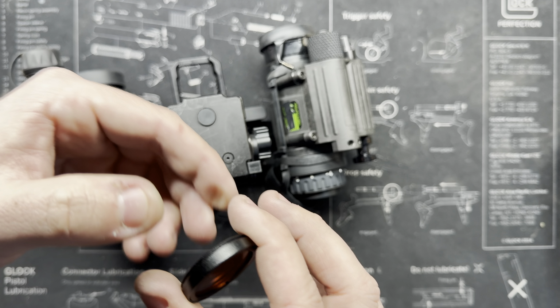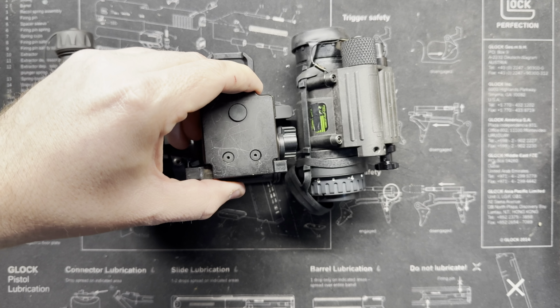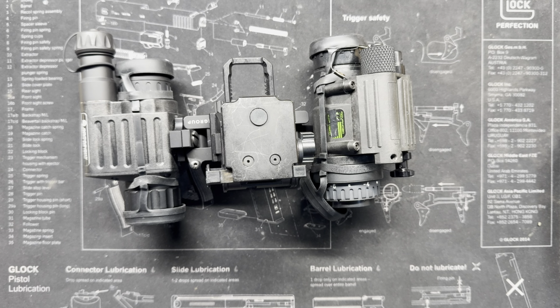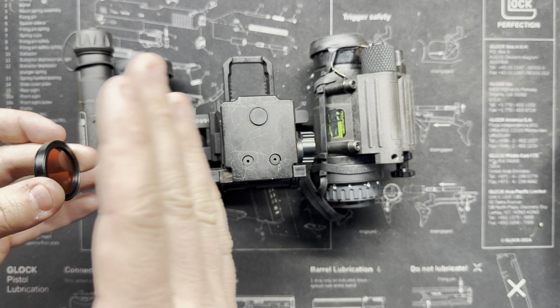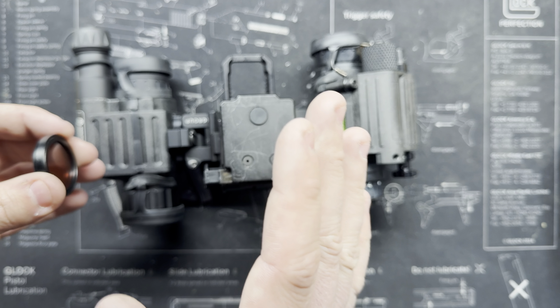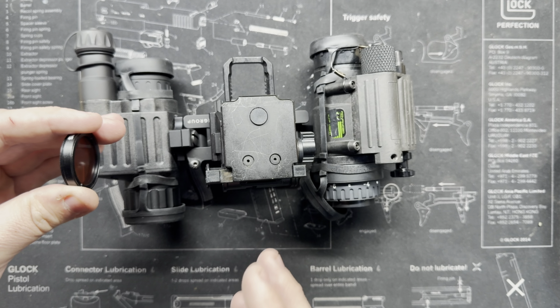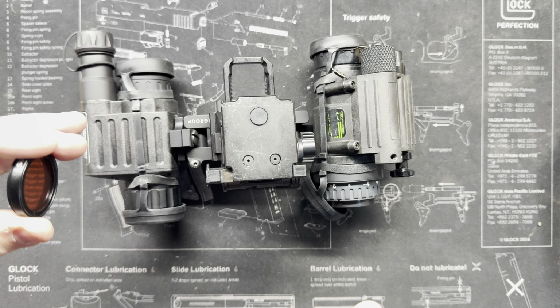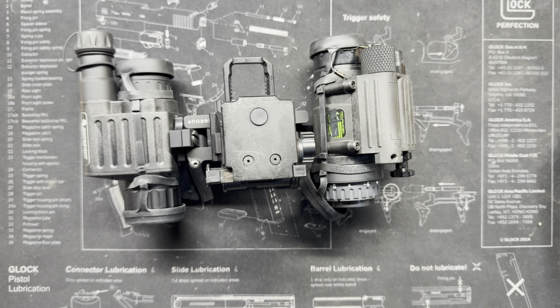Now, why do I want it black and white? Because I have a bridge thermal. So whenever you're trying to achieve fusion like I do, and everyone's brain's a bit different, right? Which is why I love this Armasight. You can move the image over to have that fusion, to where your brain, instead of seeing two independent images and having to do the mishmash in your head, it makes it easier, where you are seeing pretty much as close as you can to two of the same images.